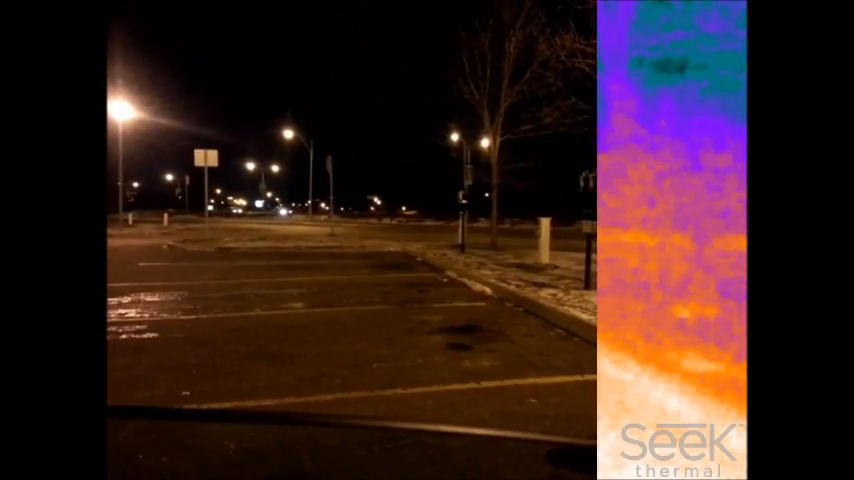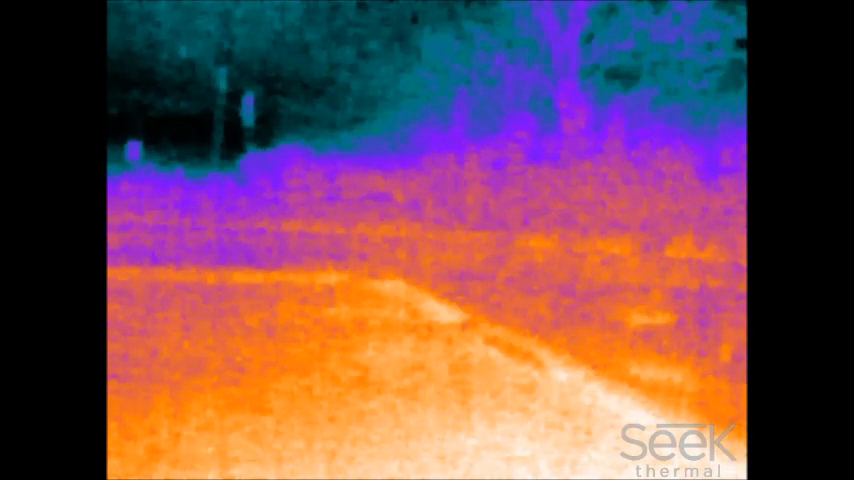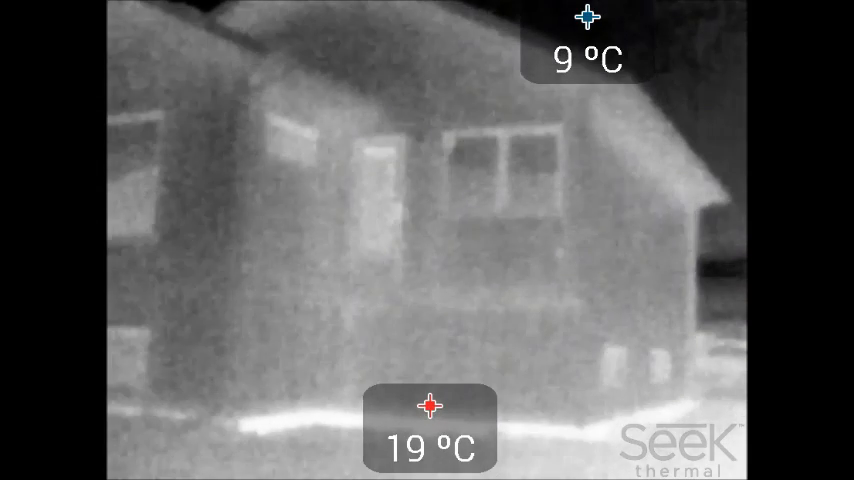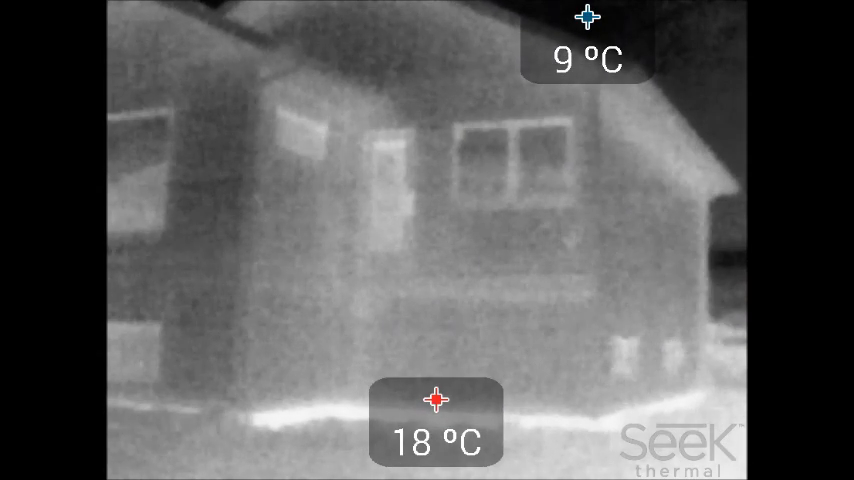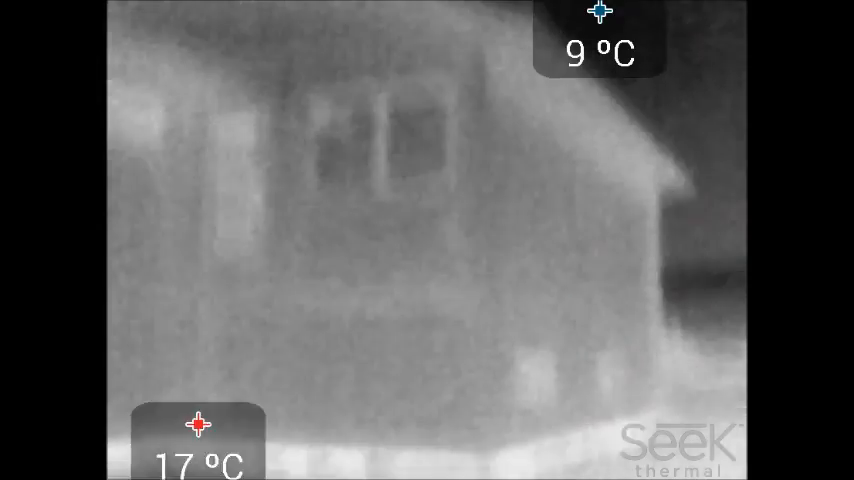Ground, which is apparently warmer than the air. So this outside here is just showing you a house. So you can see where the house needs insulation. There's a lot of heat escaping there from where the basement, from where the foundation meets the structure. And so this is another good application for the Seek, just identifying where heat is coming from.